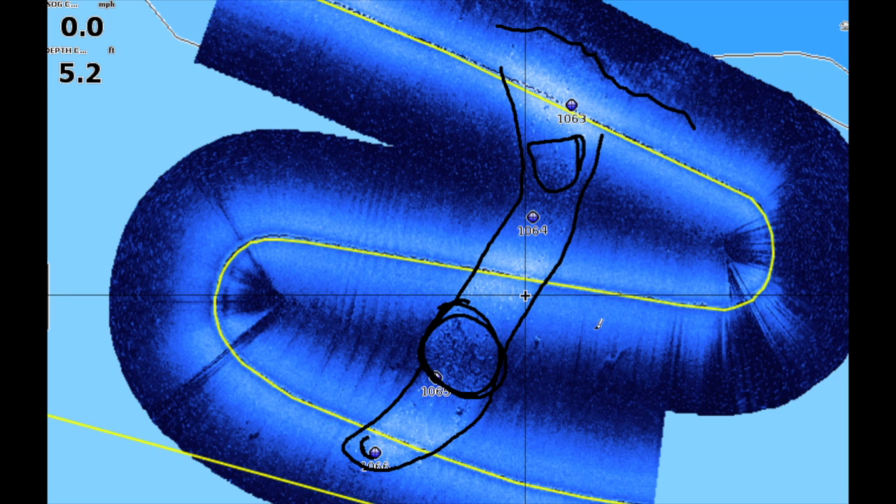Now, when I pull up this spot to fish it, especially in a tournament, if I pull up here, I start casting, I know exactly where my casts are going. You can hit the key cover. If you come in from the other direction, same thing. You're not wasting time casting to a waypoint hoping you're close to what you want to be casting to.